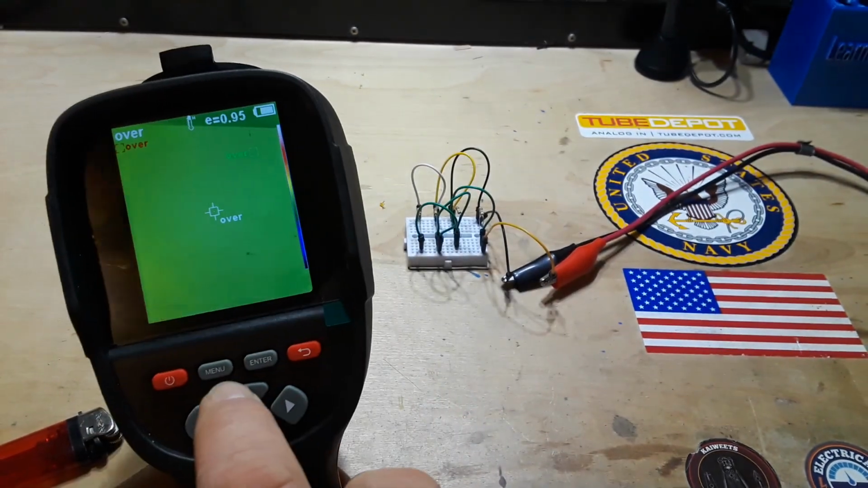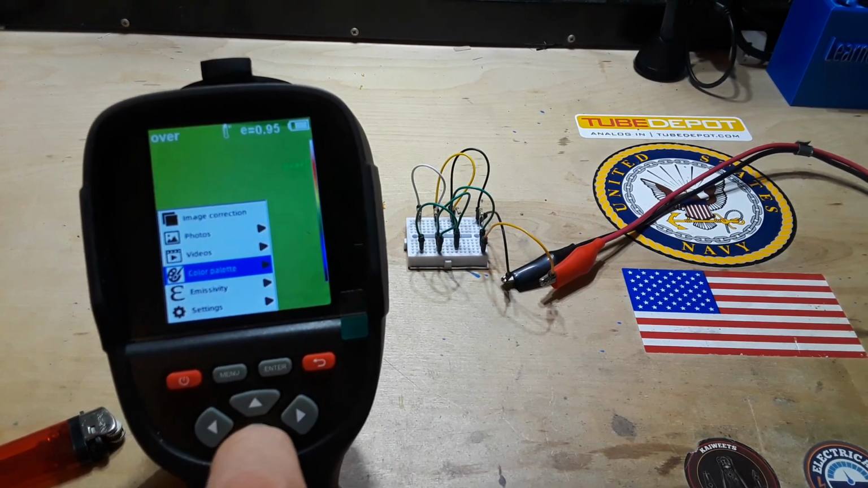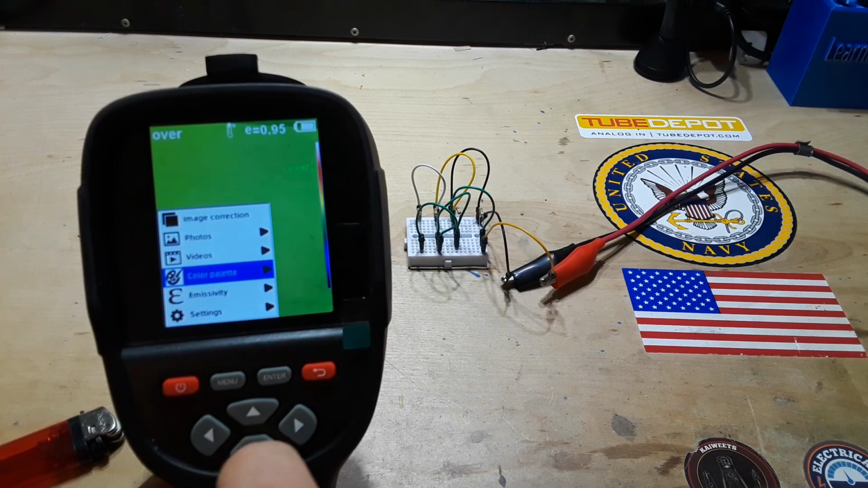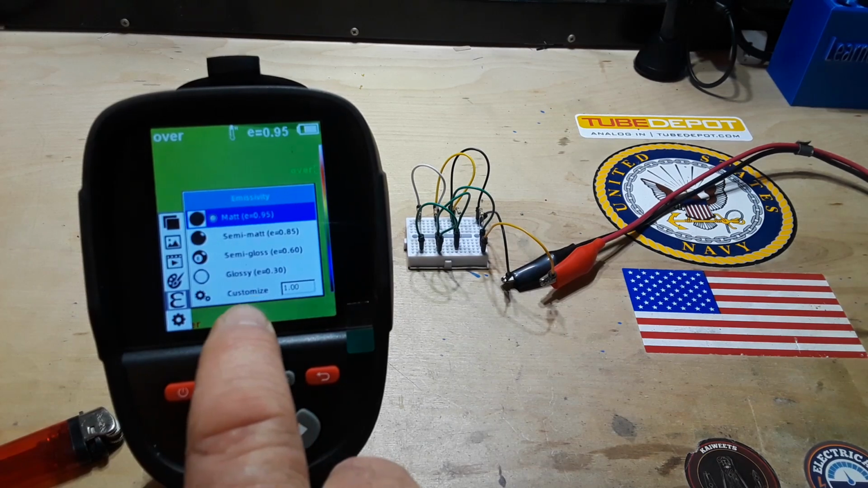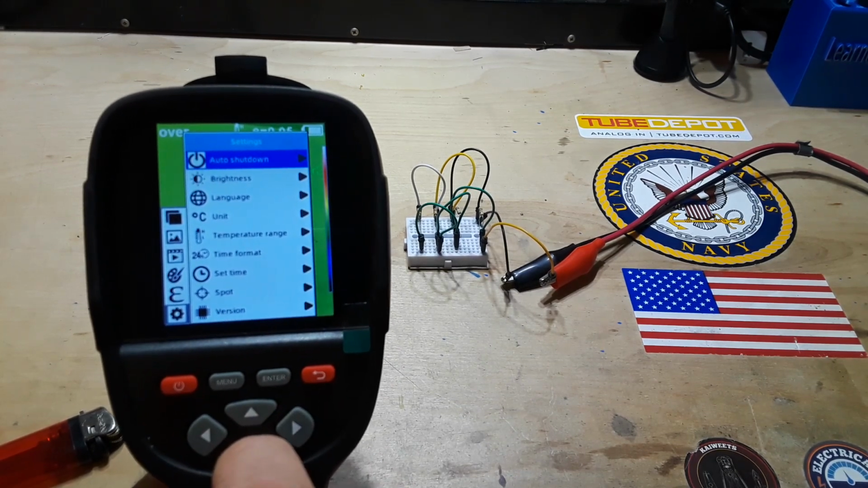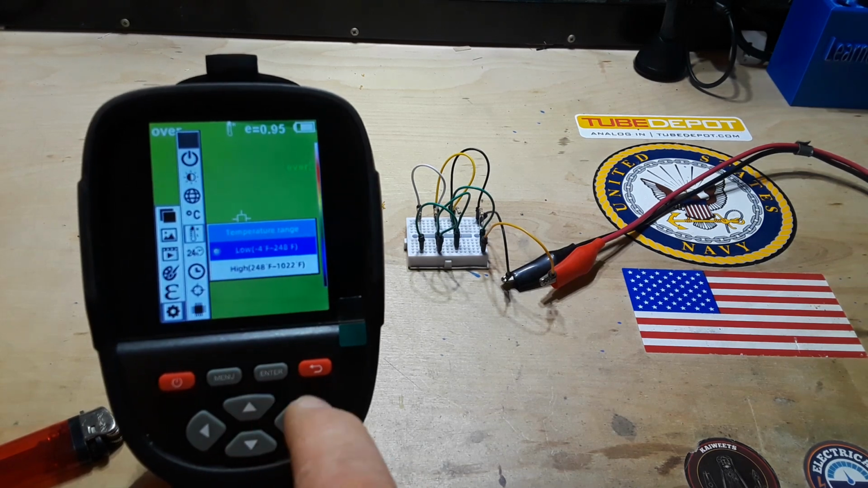Lots of nice features here in the menu. Image correction, photos. You can store the photos you take and the video you take. You can change color palettes: spectrum, iron, cool. I'm on spectrum. You can change the emissivity, how much IR things give off, matte, semi-gloss, glossy, however you need it to be for the type of material you're using. Has auto shutdown, brightness, you know, everything you need. You can switch between Fahrenheit and Celsius.